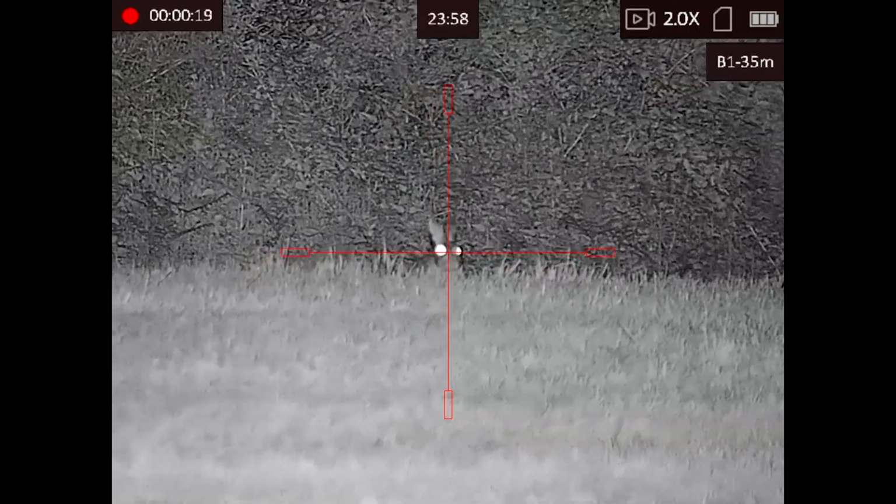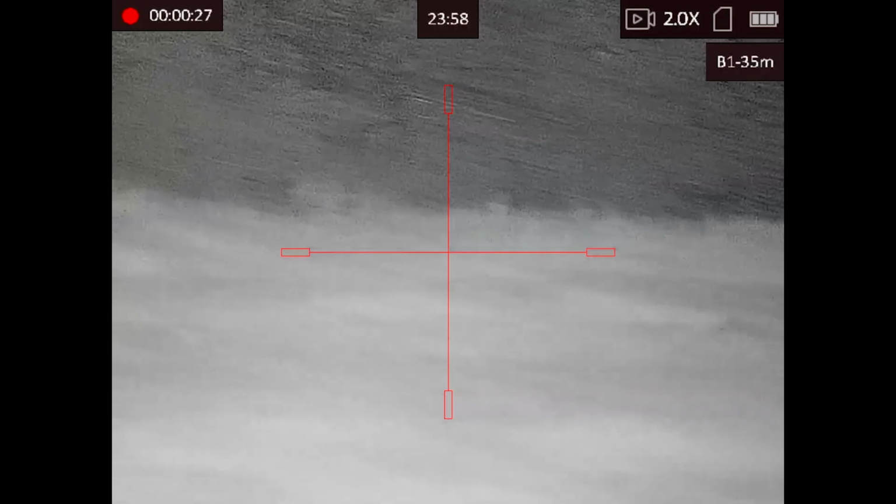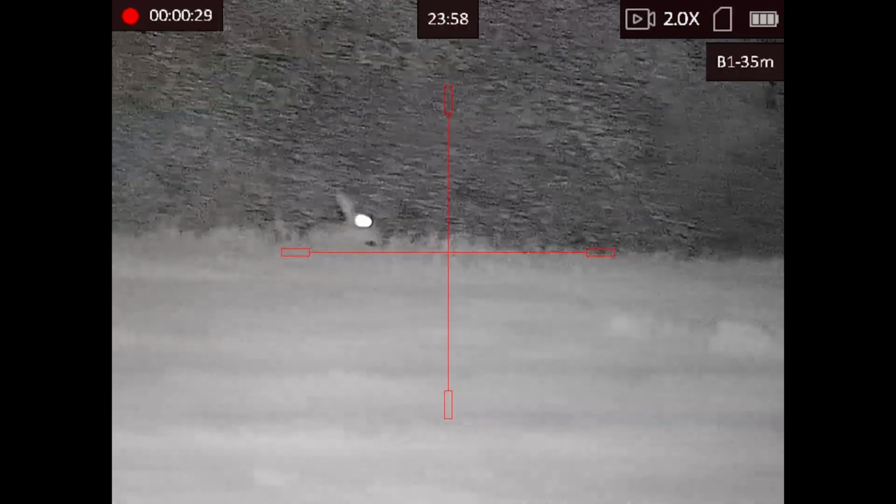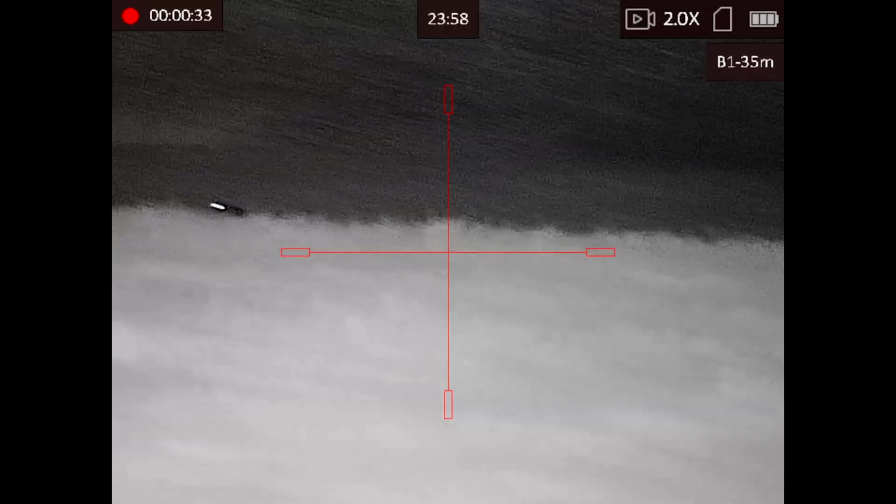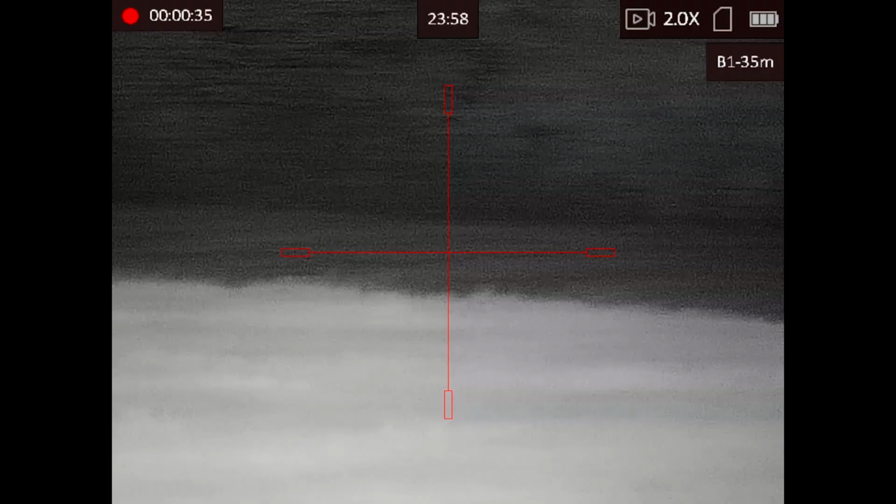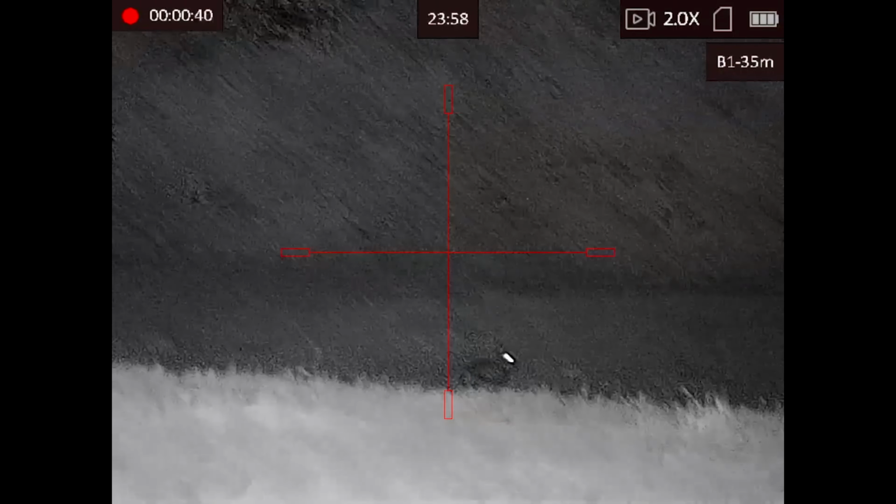Even the ones hiding in the bushes here on the left hand side, you can see them just hiding in the cover there, but the IR torch and the HikMicro scope is picking them up. And as you'll see in the thermal imagery as well here, which I'll show in the next clip, the thermal was even picking up rabbits in thick cover that the scope wasn't picking up, just to the left of this rabbit here.